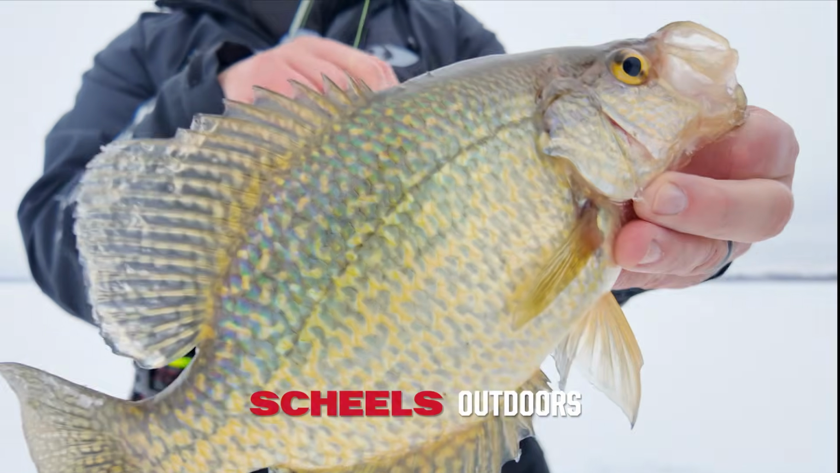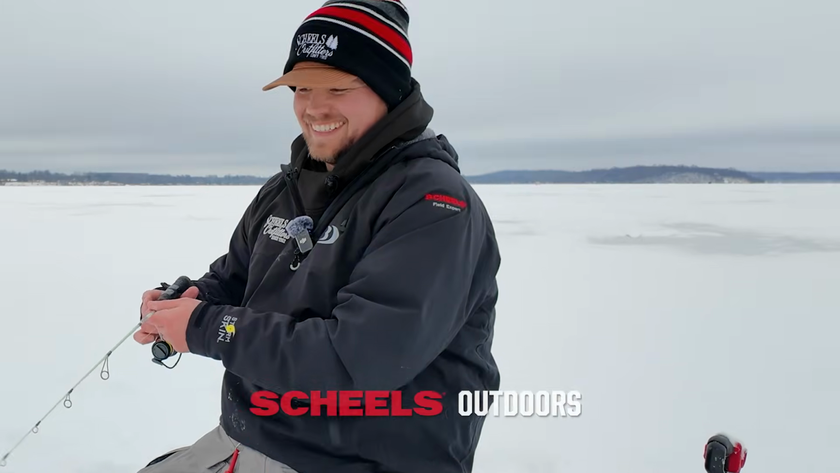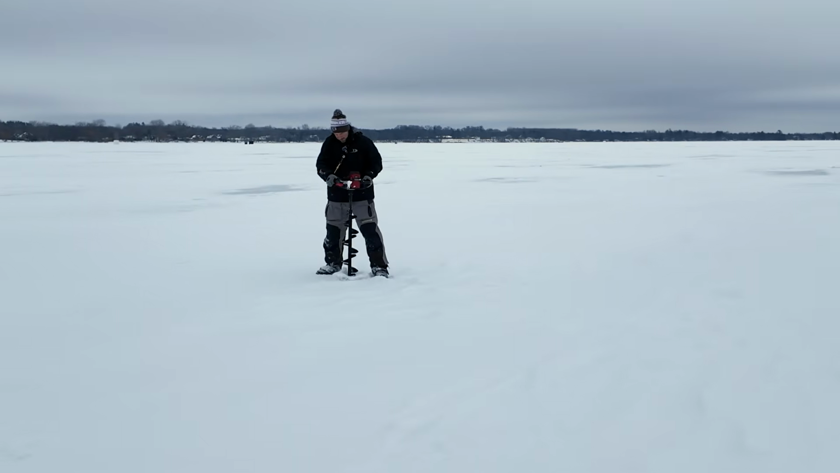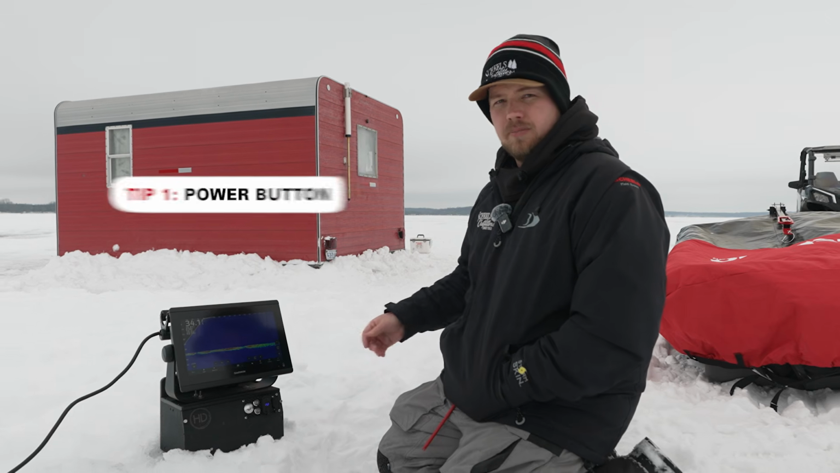If you already know all these tips, you're probably a professional Livescope user, but if not, you're going to want to stick around. We're going to dive into some of the settings that are going to help you the next time on the ice. A very overlooked button on the unit is going to be the power button.